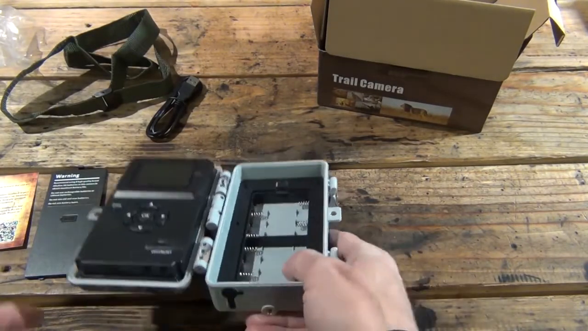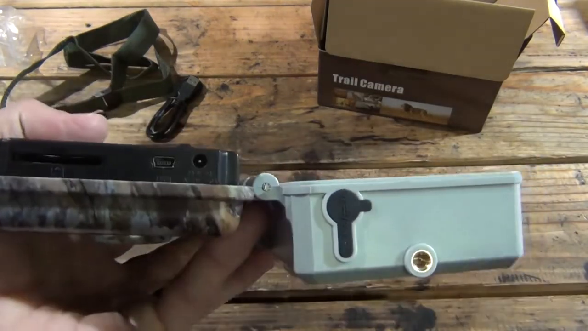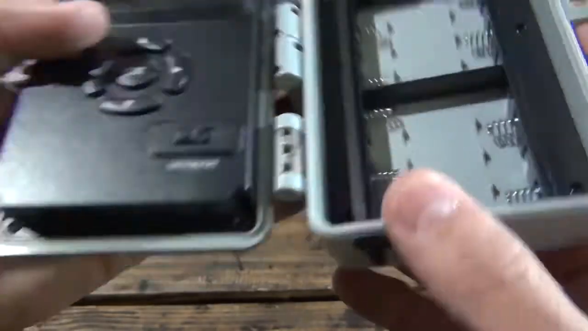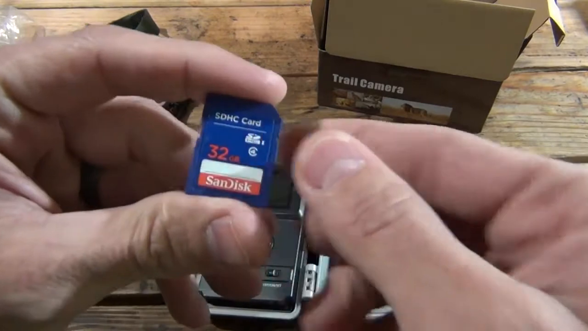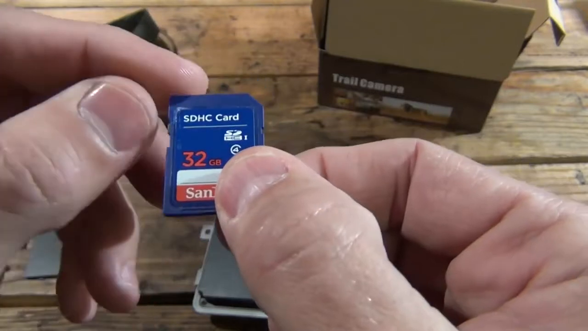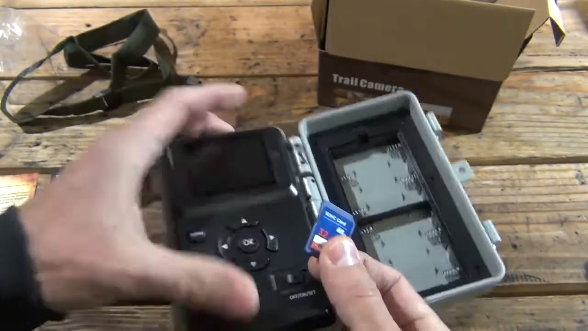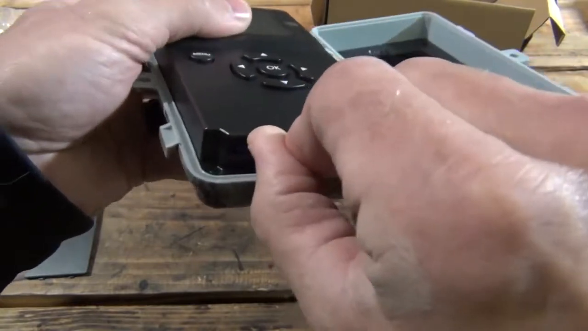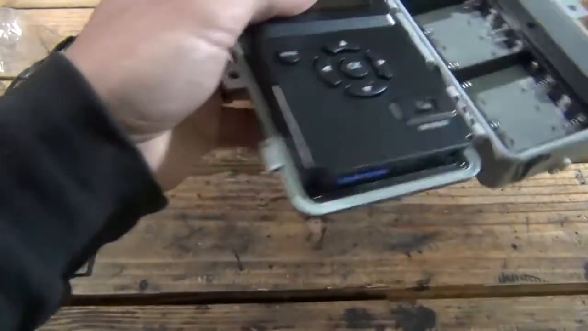Another thing that you'll need to make note of is this camera does not come with an SD card, which is pretty normal, you know. So we would need to install an SD card, and I have one right here, and it will take up to 32 gigs. One thing to make note of is that you make sure that this is not locked, so want to make sure that it's unlocked. And let's see if it goes this way, or do I need to flip it? So it goes just like that. It's a very nice positive click. You can definitely tell that the SD card has went in there.